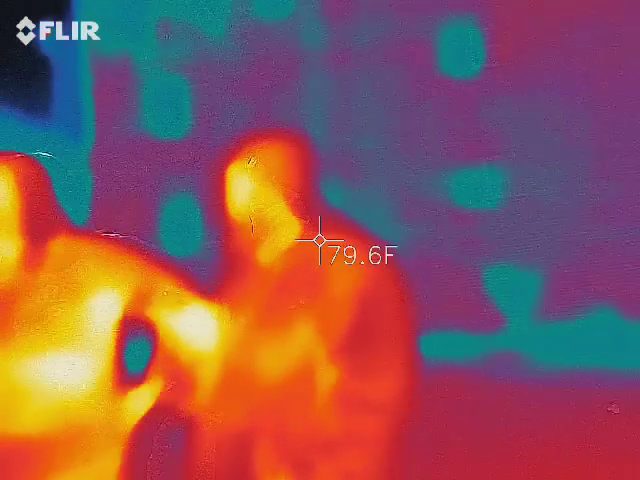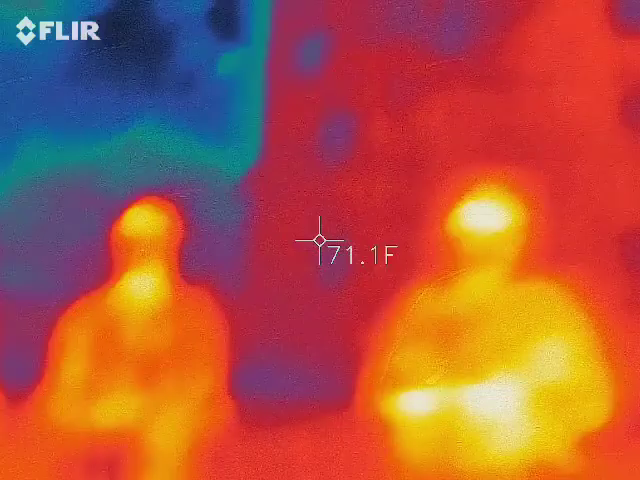Thermal imaging camera first. The wife got me new cases. They only go in one way.